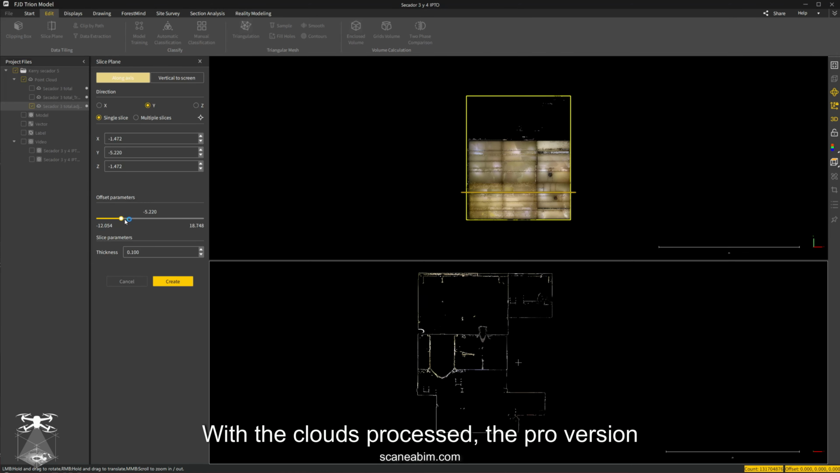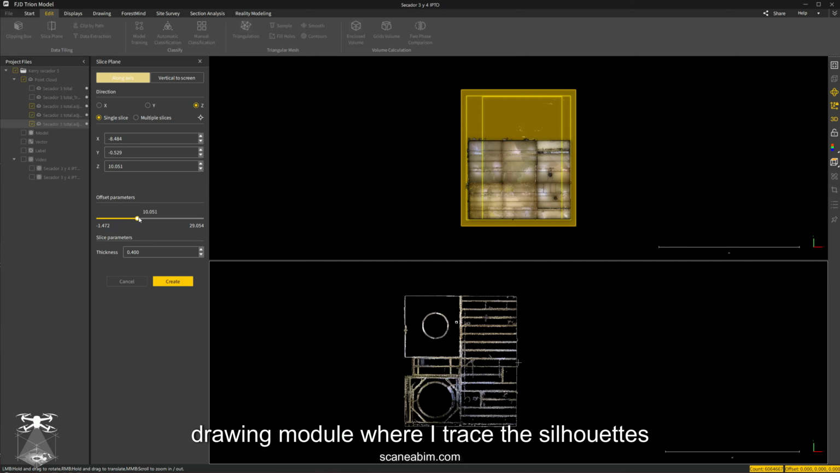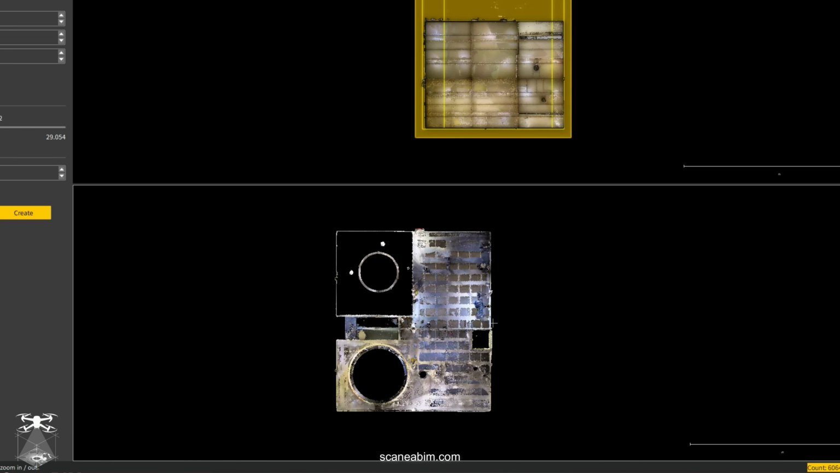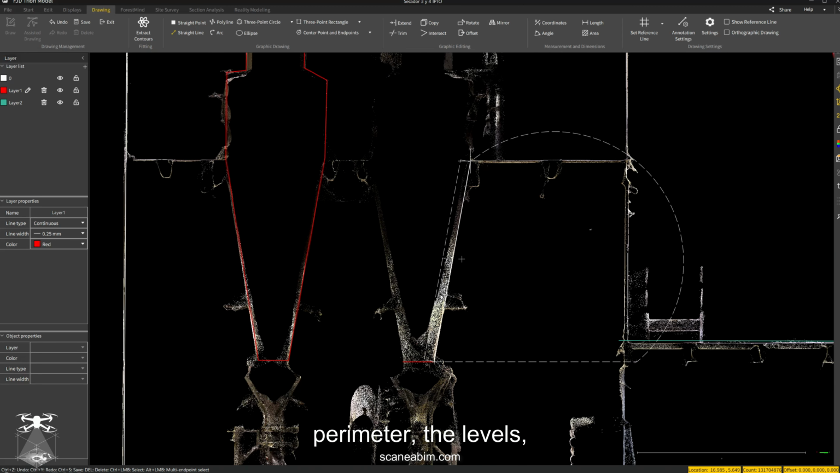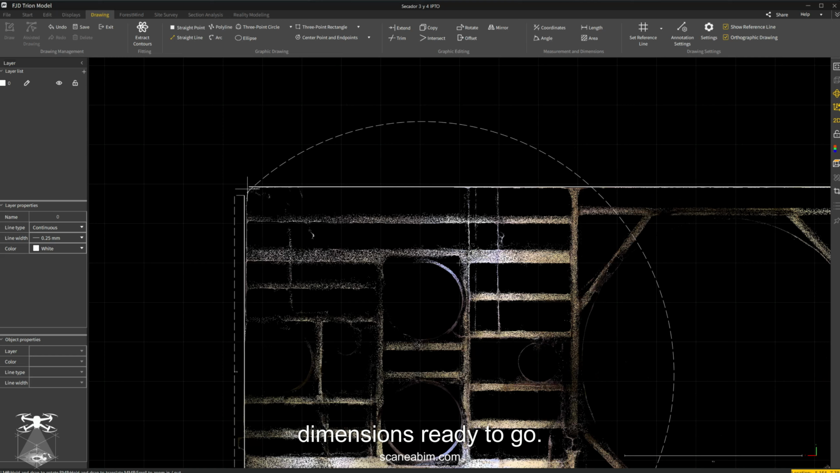With the clouds processed, the Pro version of the FJD Trion software has a drawing mode where I trace the silhouettes directly: the mechanical equipment, the chamber perimeter, the levels. From there I export to CAD to bring it into Revit with general dimensions ready to go.